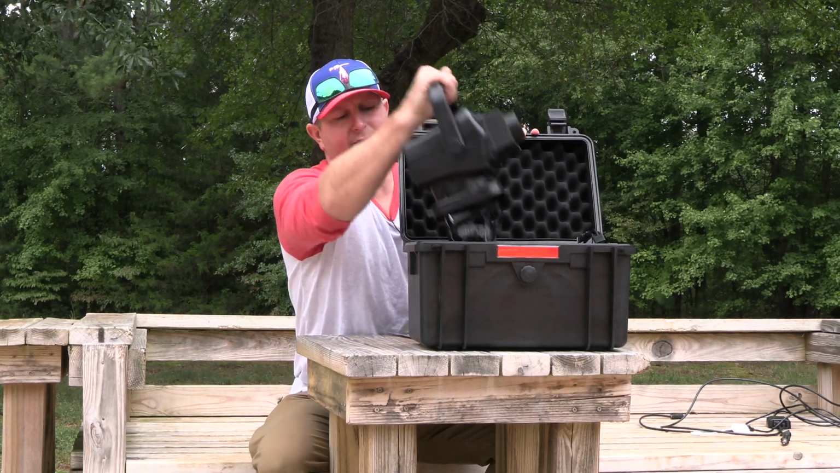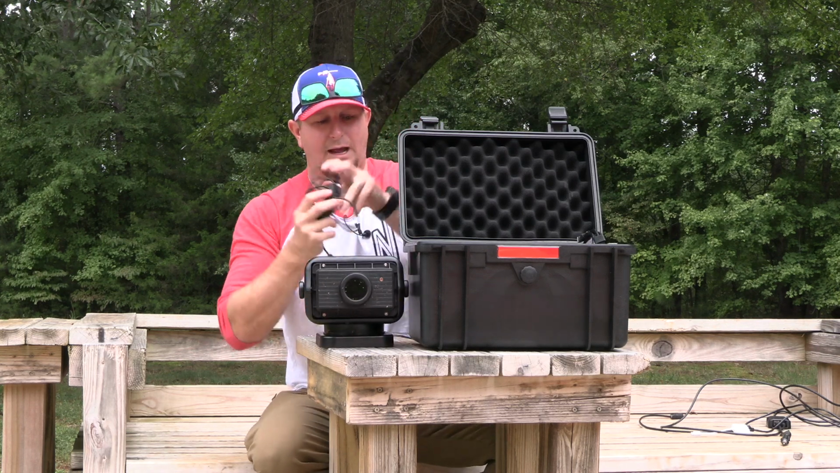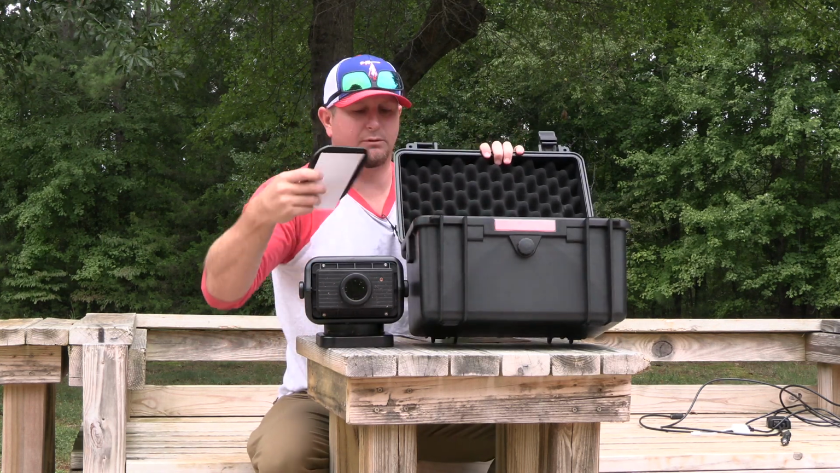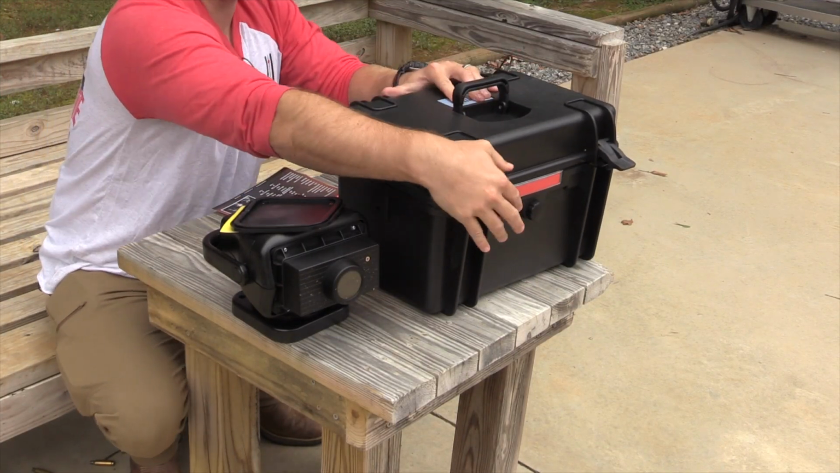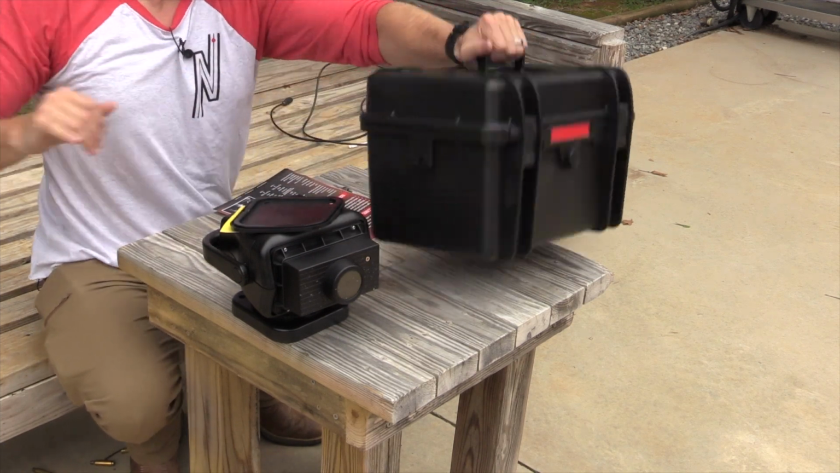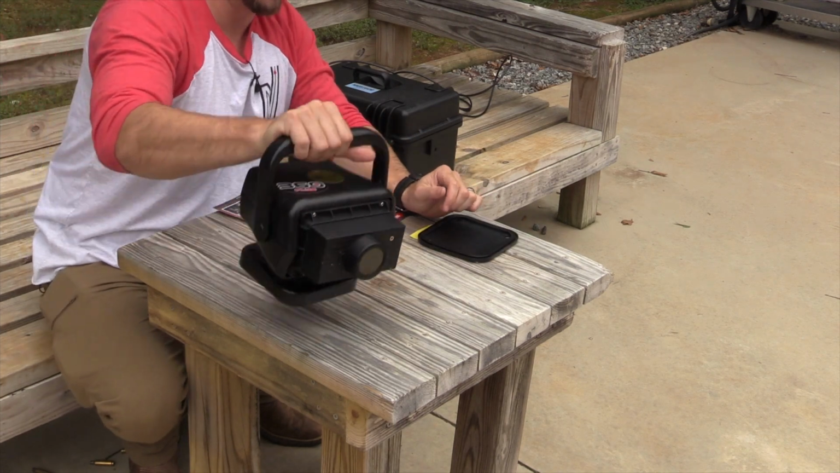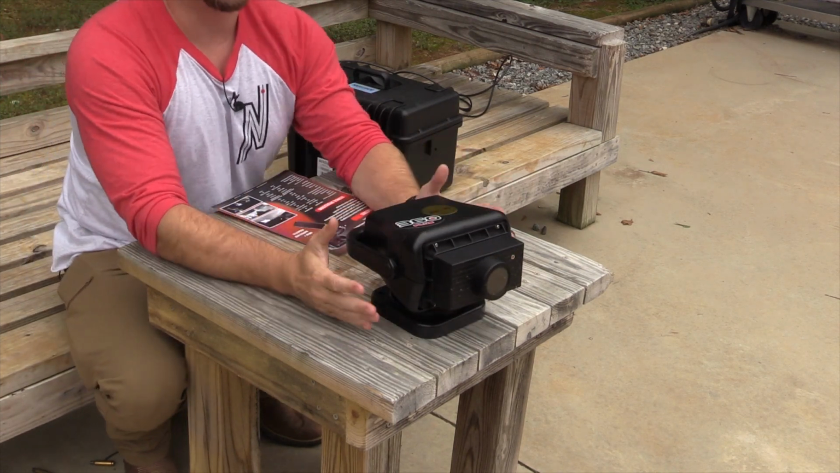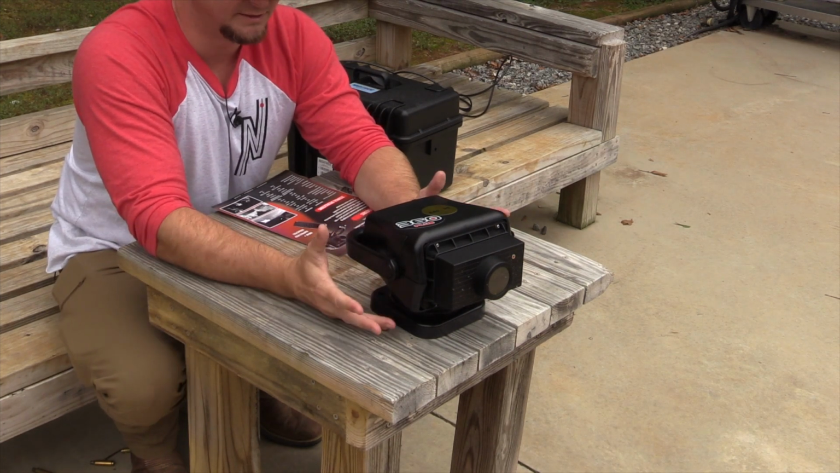So let's dive straight into exactly what this camera looks like, and then I'm going to pull out a couple of other things. I've got some stuff set over here to the side because, as I mentioned, there's a lot that comes with this camera. So we're going to set this hard case to the side for right now, and we're going to talk about this baby right here, because this is the NightRide 360 Plus.